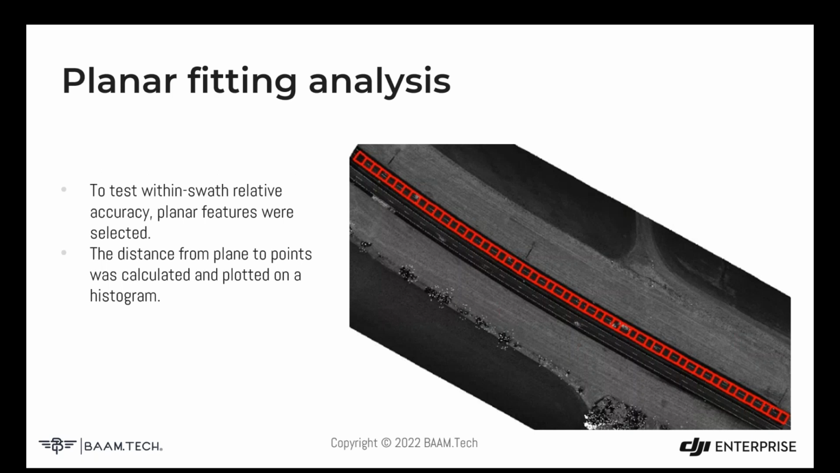So we were able to create a whole bunch of different planes, 52 in total, for the road section in areas that are pretty flat. It's obviously not perfectly flat, but it's as flat as you're going to probably find in the real world for this type of in situ measurement.